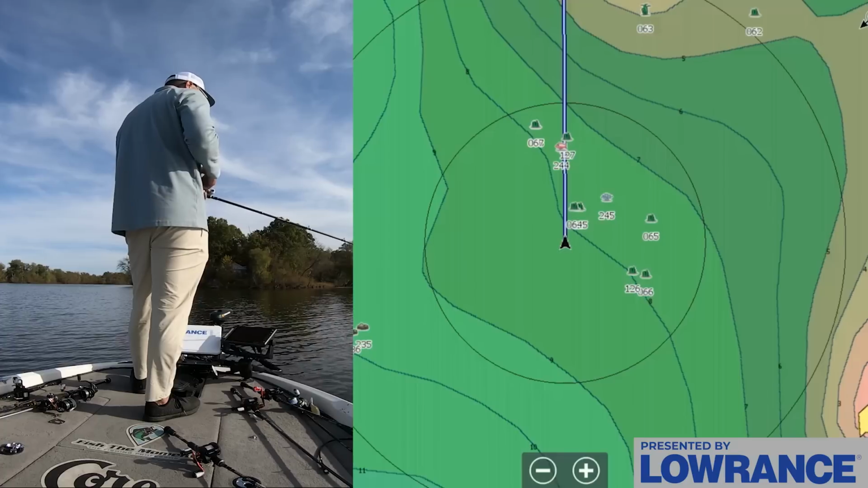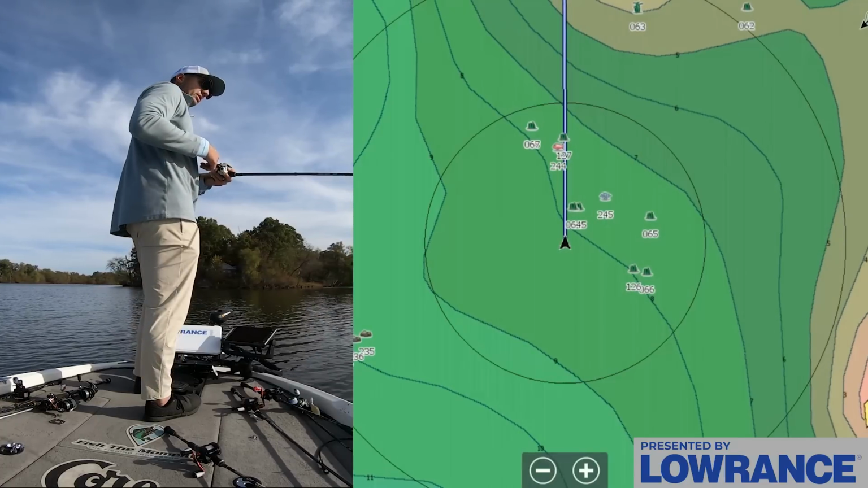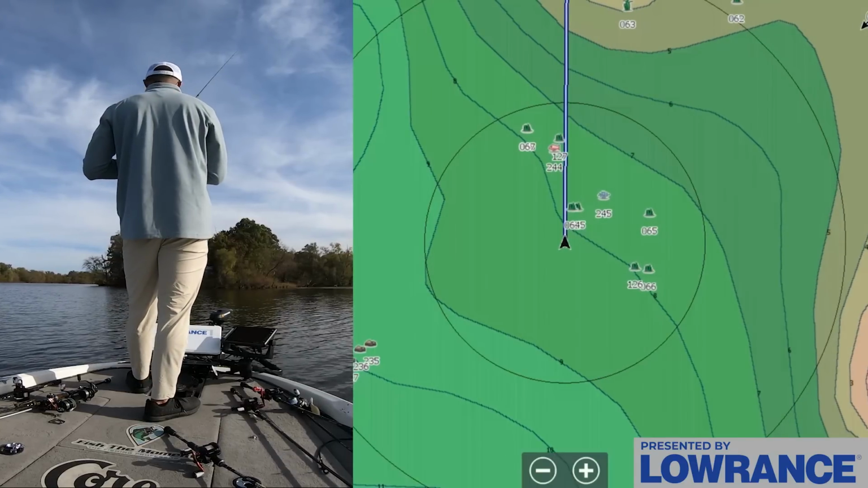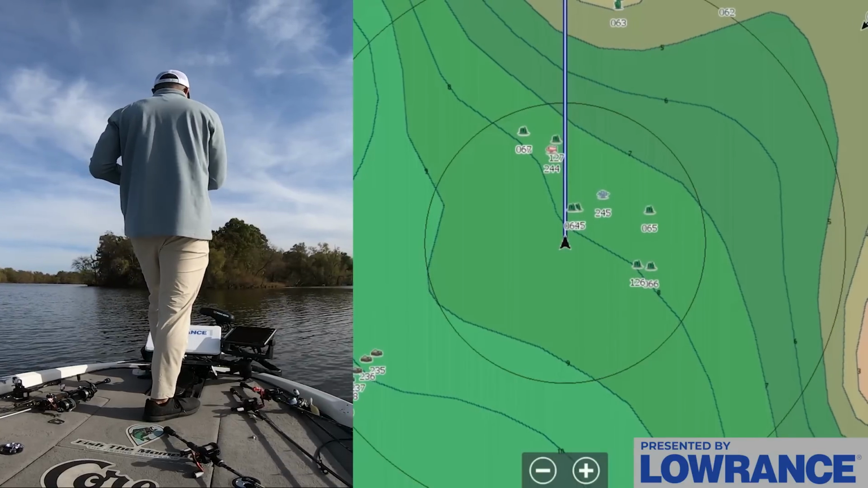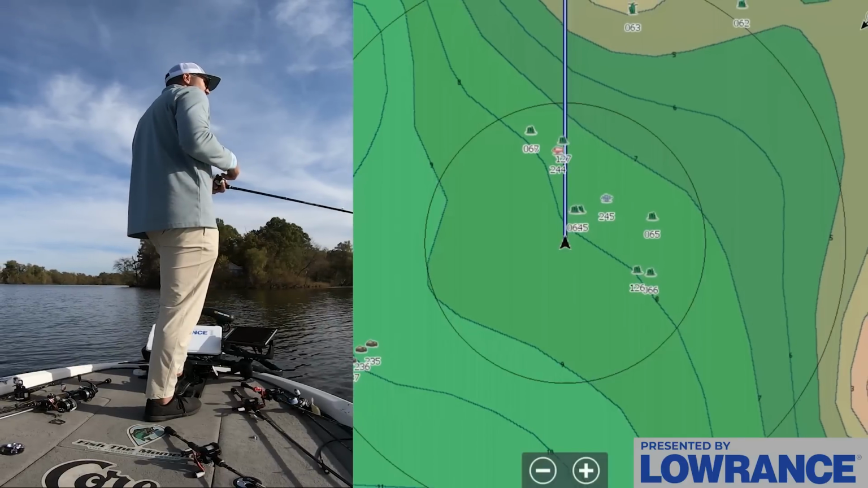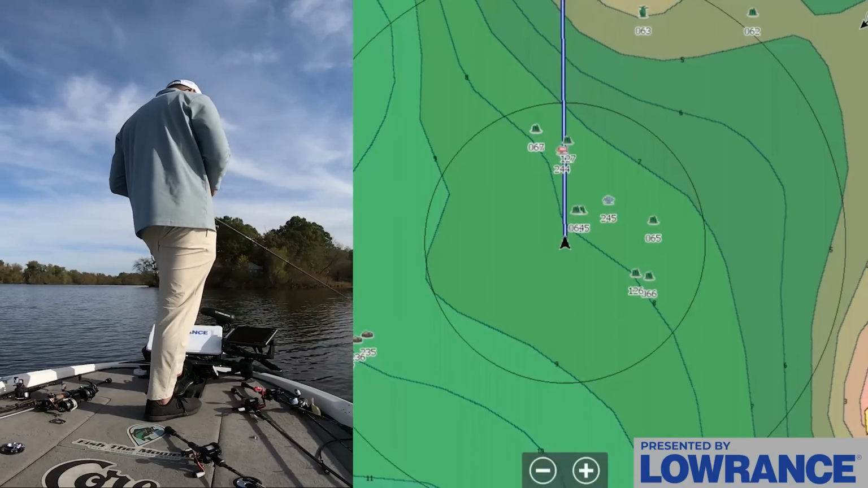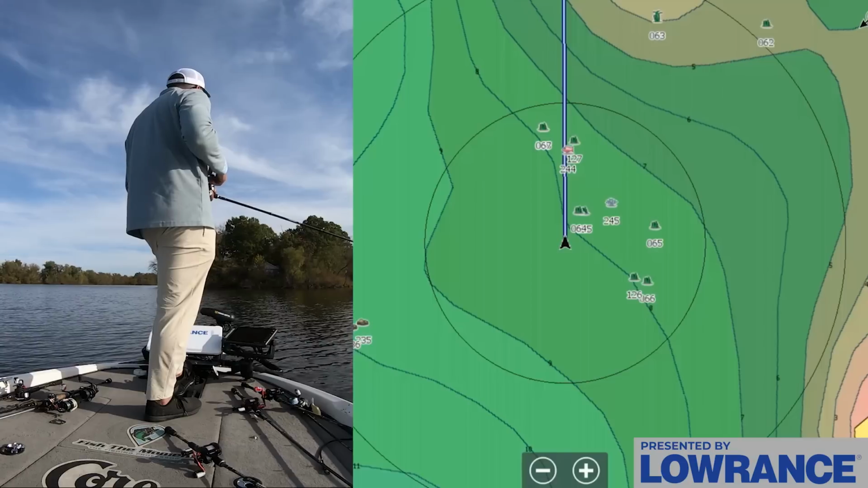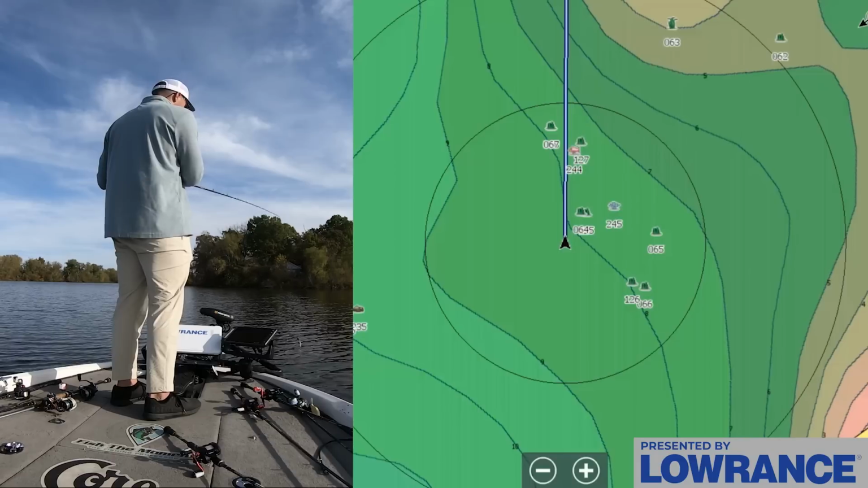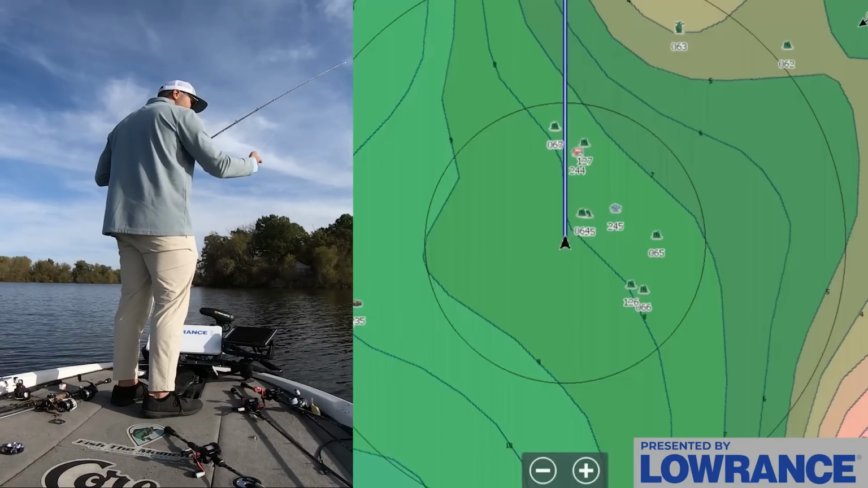But this brush pile right here we're in feels kind of mucky. I don't know how to explain it, but it doesn't feel very fresh. Feels like there's a bunch of slime on it with this jig, but who knows? I'm gonna bring my jig up and see how it looks. Does it look mucky? Yeah.